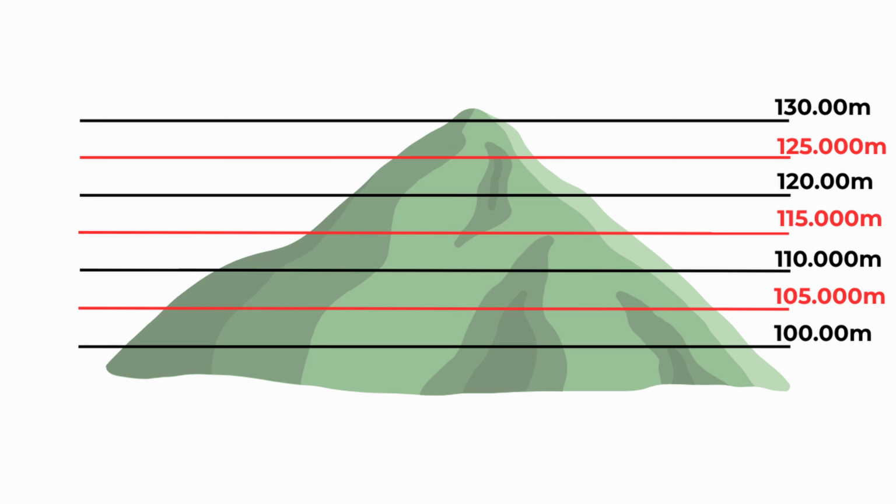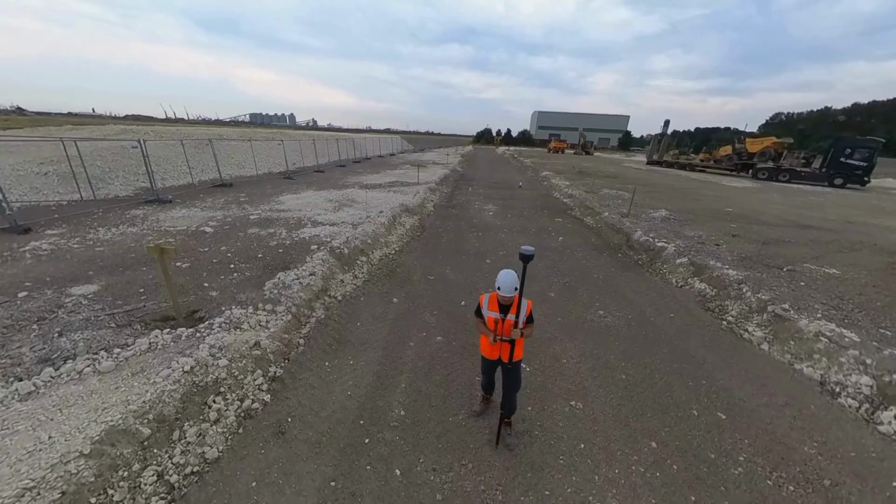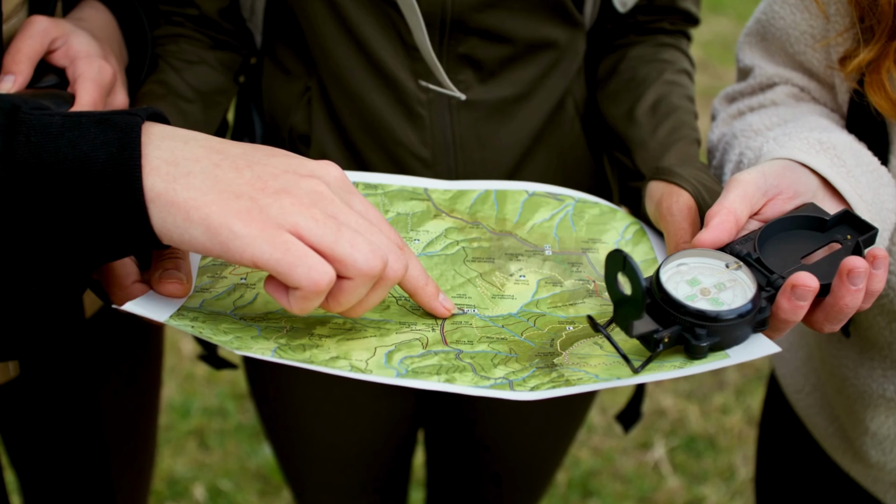Imagine it like this. You're slicing a mountain like a cake at 100 meters, 105, or 110. Then looking down at each layer from the top, that's what contour lines are. They show the shape of the land without having to climb it. Surveyors, engineers, or even hikers use this to understand what's steep, what's flat, where it drops off, just from a map.